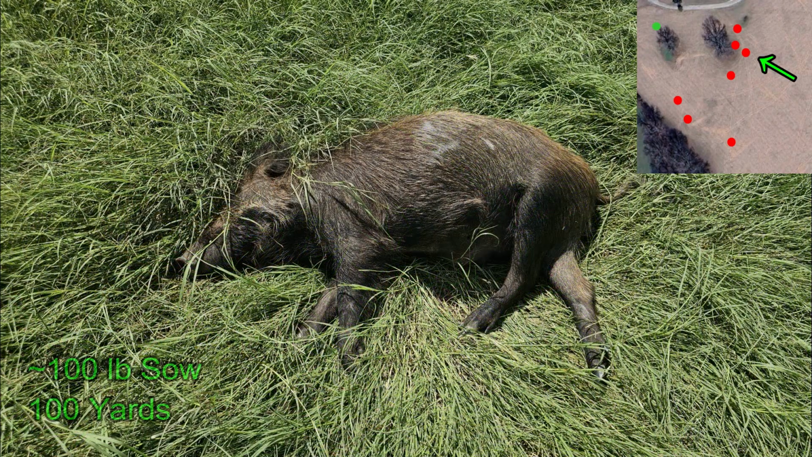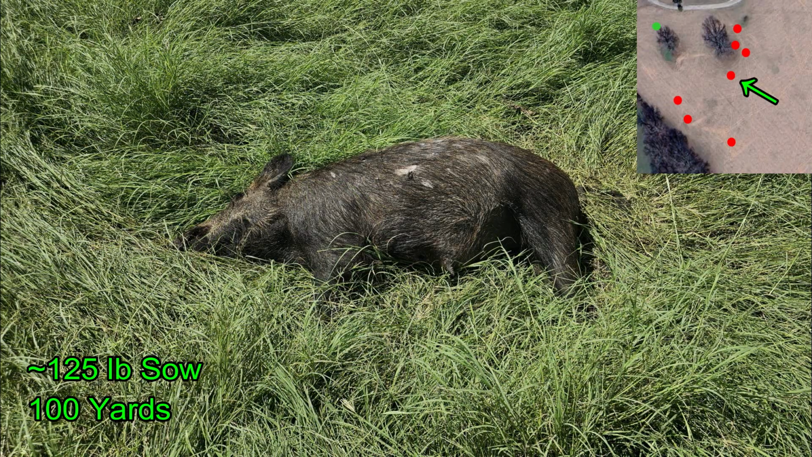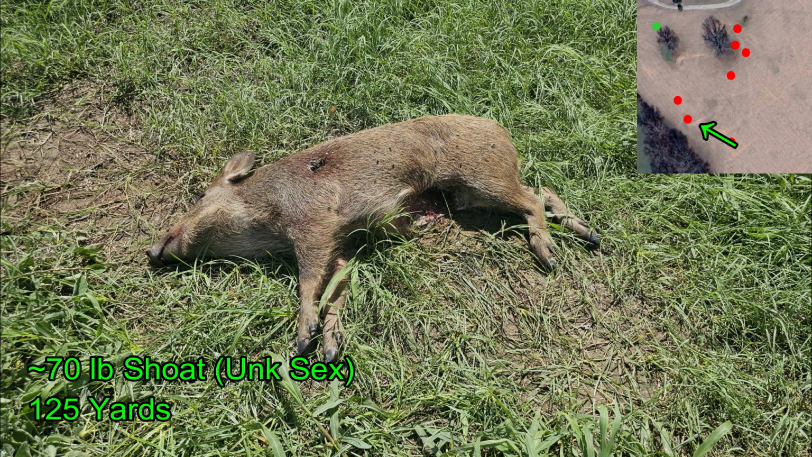And I must say the weights on these hogs are completely guessed. They're slightly bloated at this point. I've subtracted for that, but I'm just guessing the weights on these that are not exact at all, and I did no necropsy work whatsoever. There on the top map on the right, you can see the locations of the hogs found.